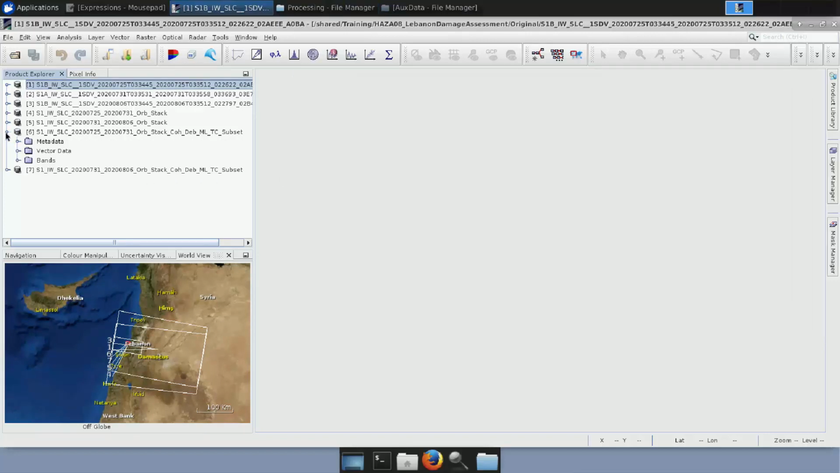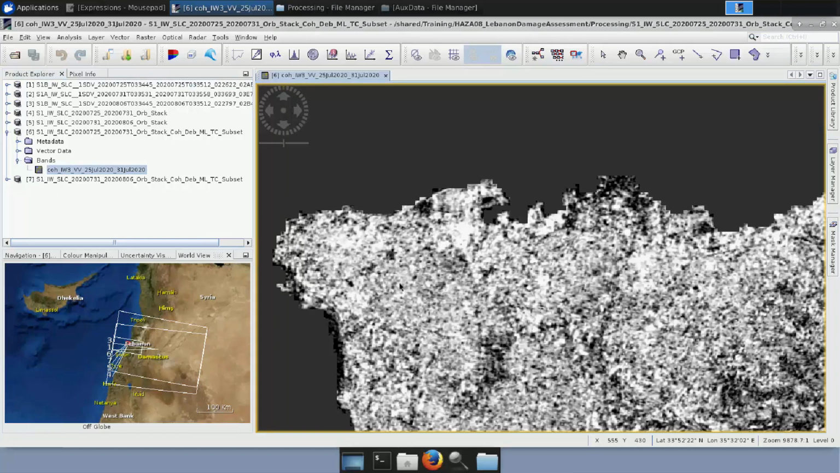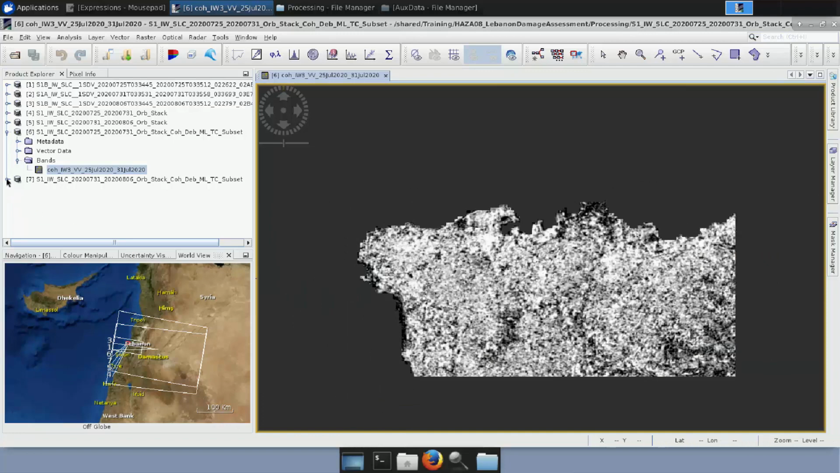So if I open, for example, the first one and I open the bands, I clearly see there is only one band, and this is the band of coherence. So let me open it. Here it is. And also let me open the other one that refers to the coherence of the second pair.